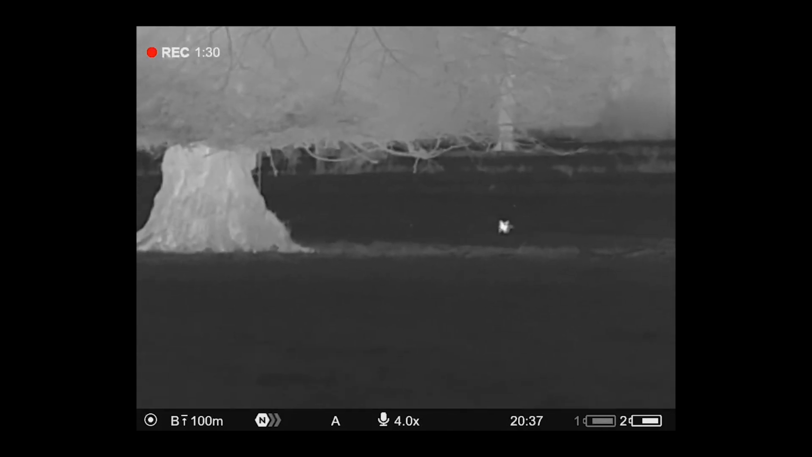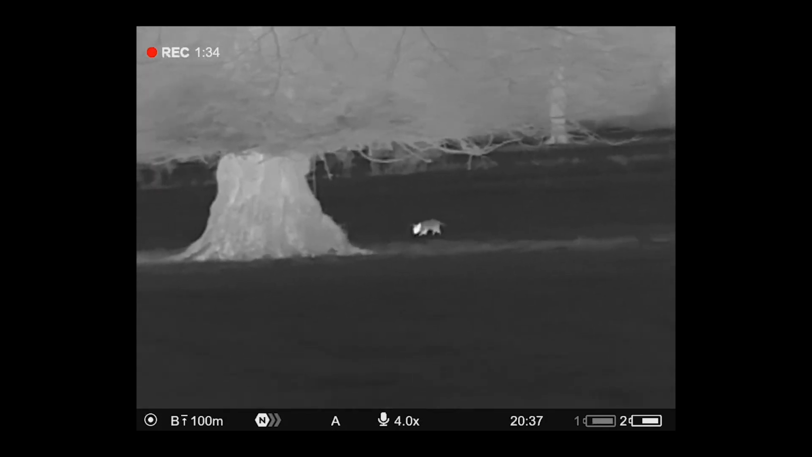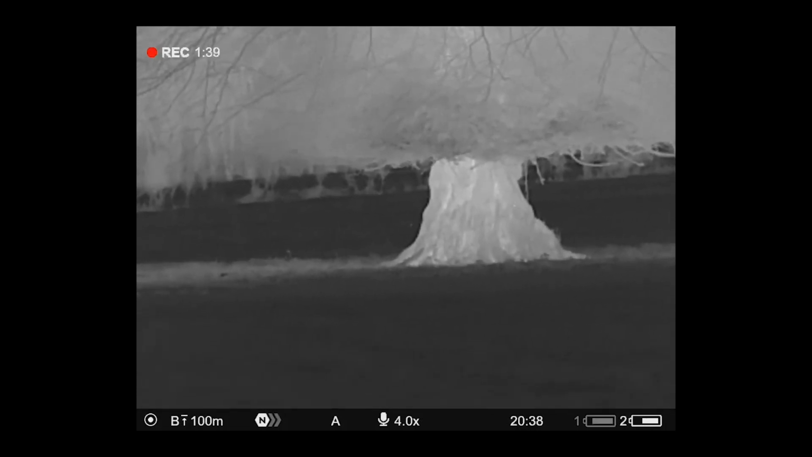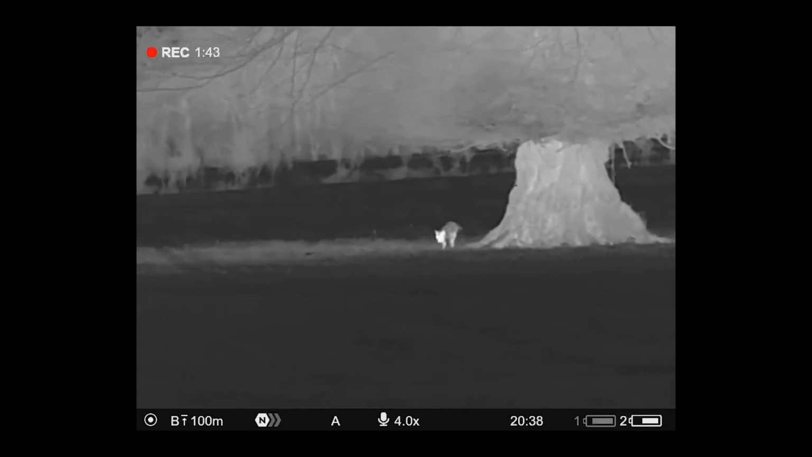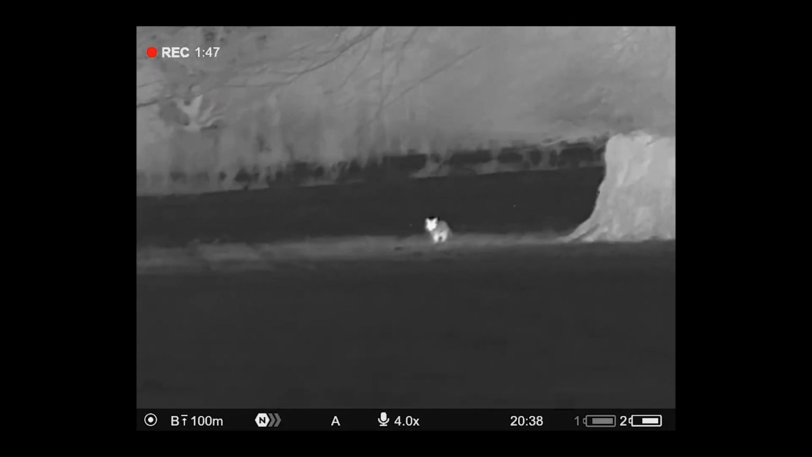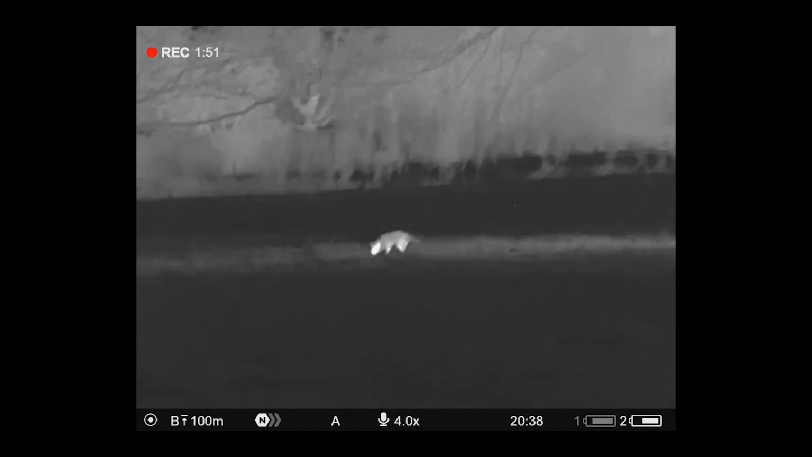I have a habit of not calling this time of year, because a lot of the foxes are quite wily and alert, and essentially they don't normally come to the call, I find anyway. So I called, and it turned, and it came in, and it started moving towards me, and I got it into around 90 metres, and had a clean dispatch.